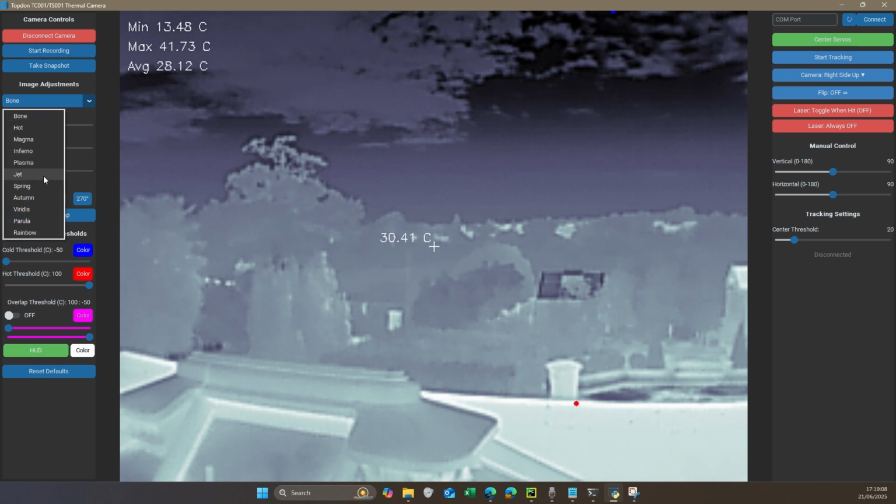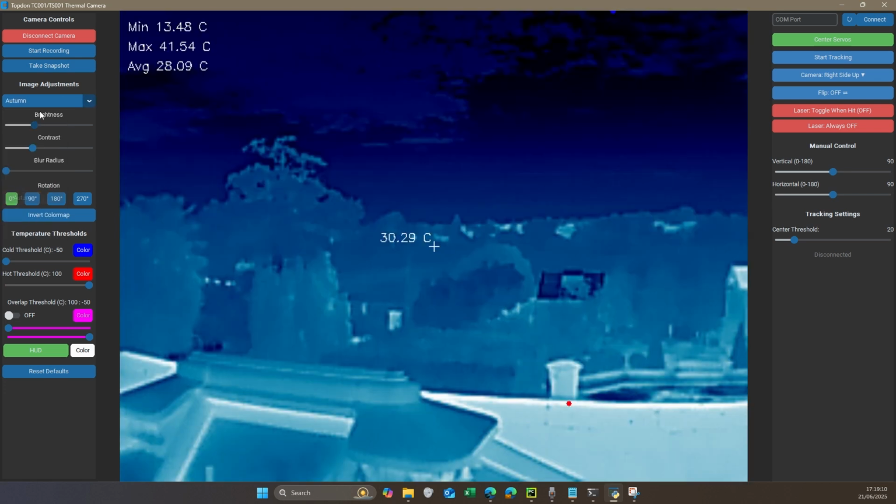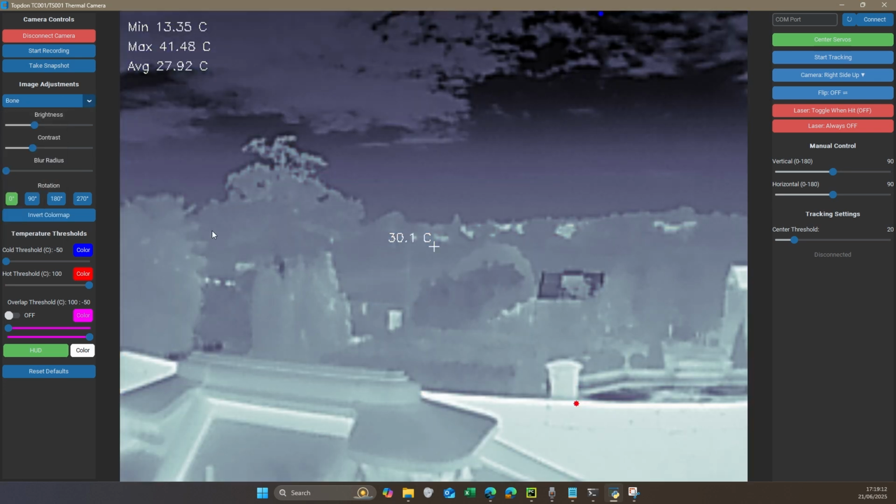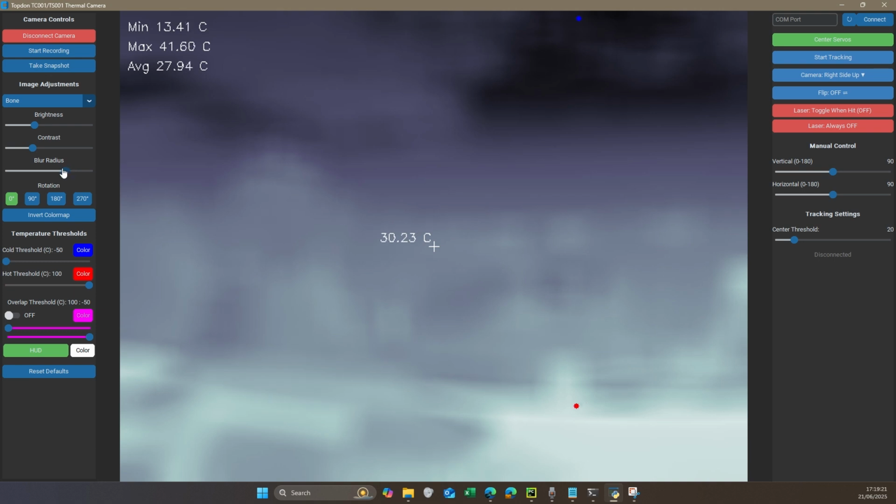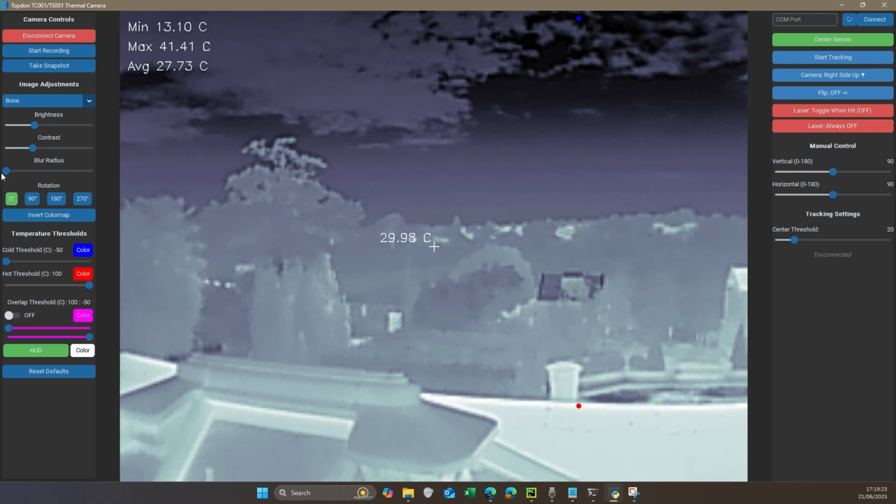So we can quickly change the color profiles. For now I'm just going to keep it as bone. I think it's quite simple to understand what everything is. Adjust the brightness, contrast, blur radius. I don't use this ever. It really makes everything blurry. However, if someone ever finds a need to use it, it's there.